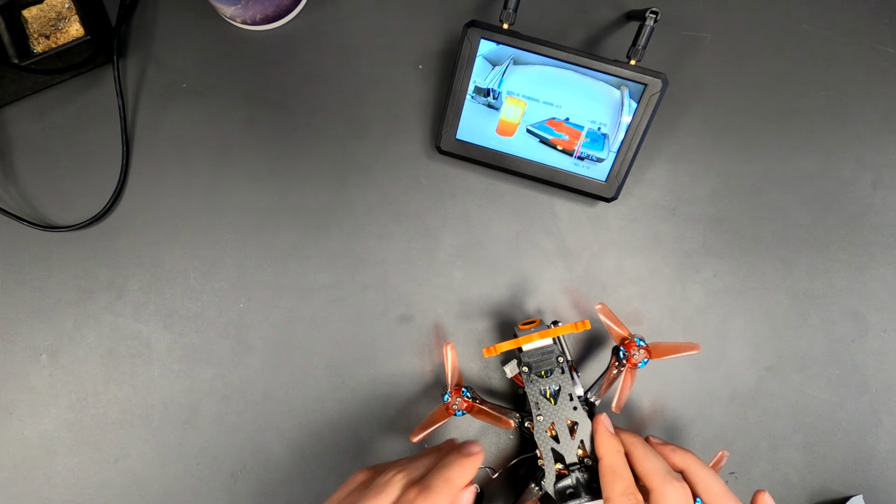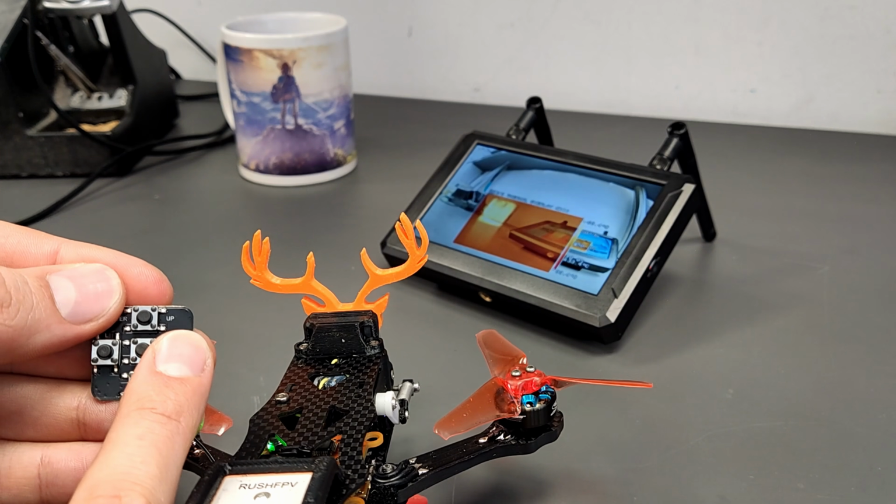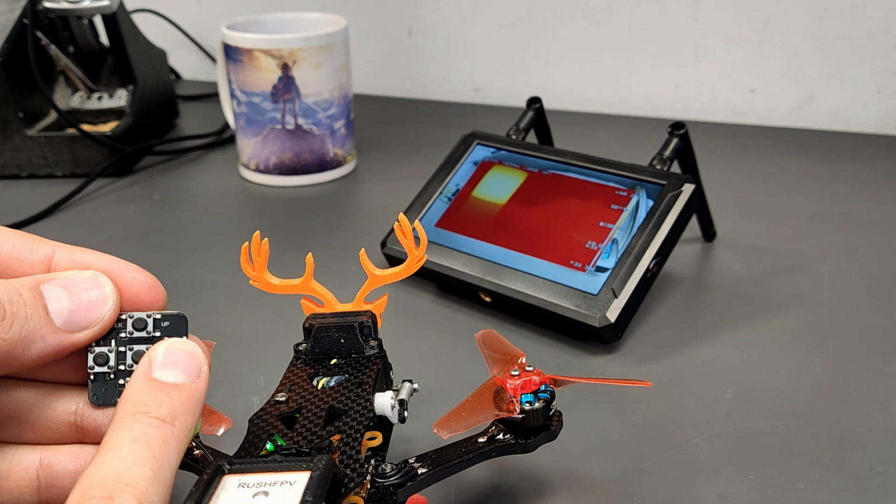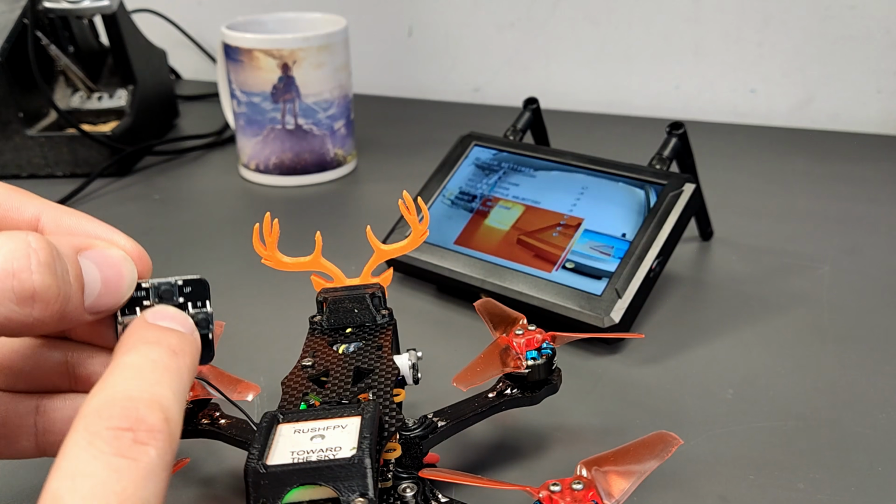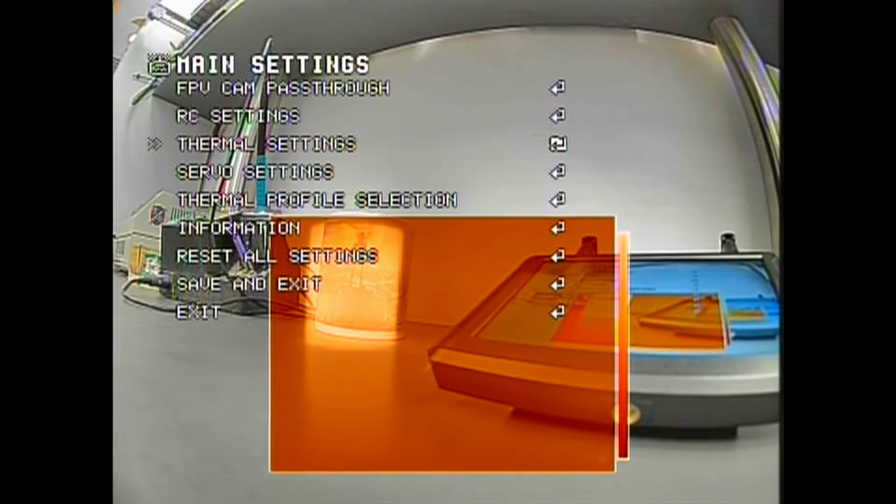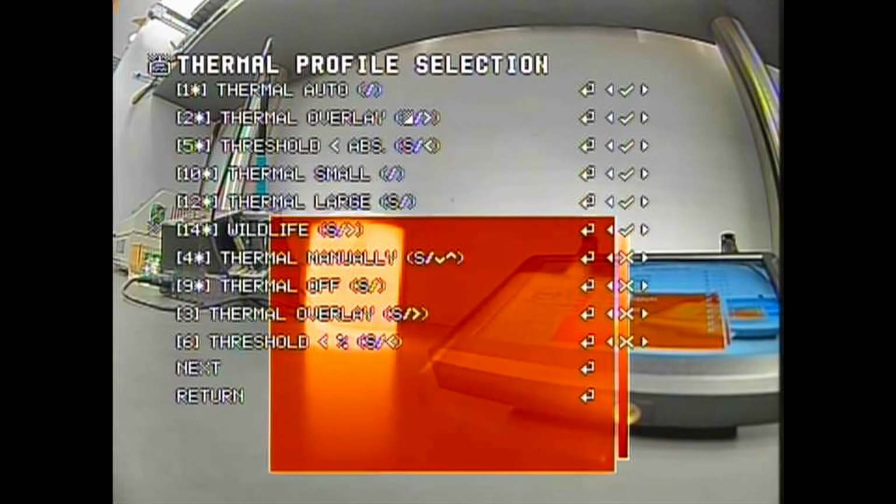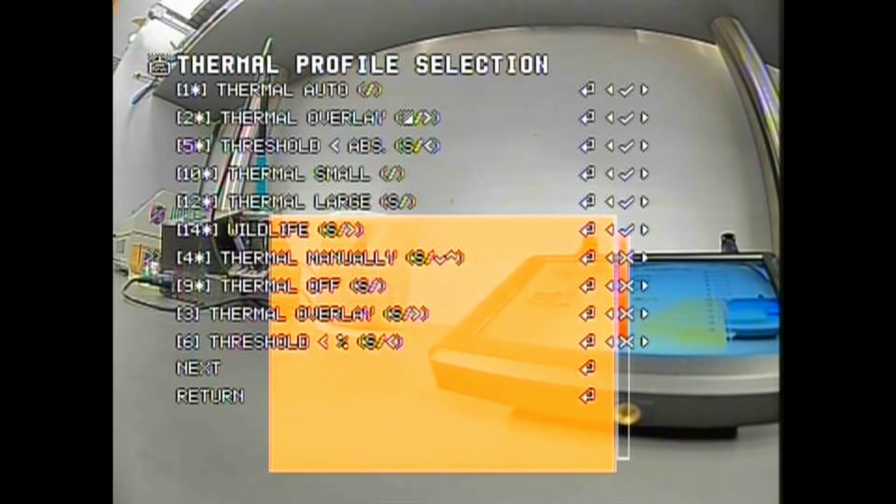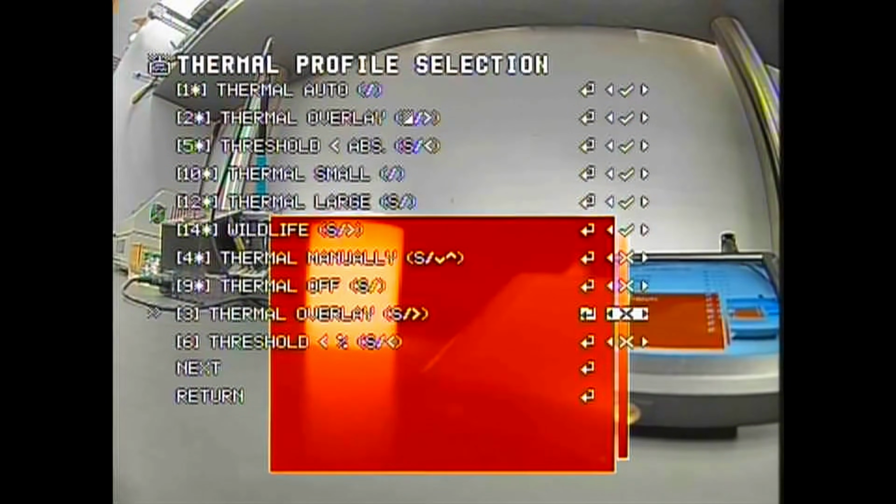The possible thermal settings are summarized into thermal profiles. By default, there are predefined thermal profiles active. They can be switched with the keyboard. By pressing Enter, the settings can be reached. Under thermal profiles, they can be enabled or disabled. Up to 30 profiles are available and each profile is fully customizable. For each thermal profile, the value range of the parameter can be limited individually.